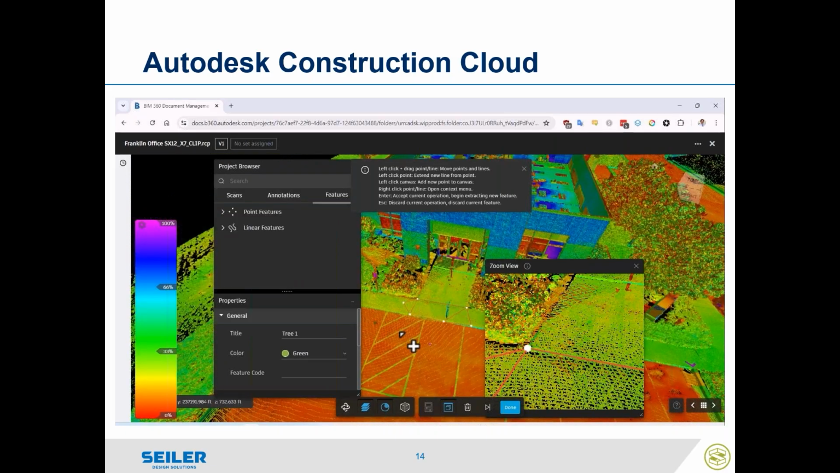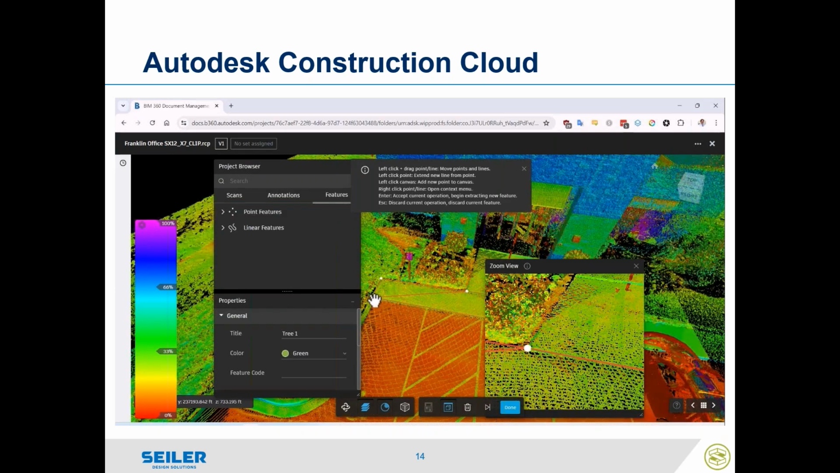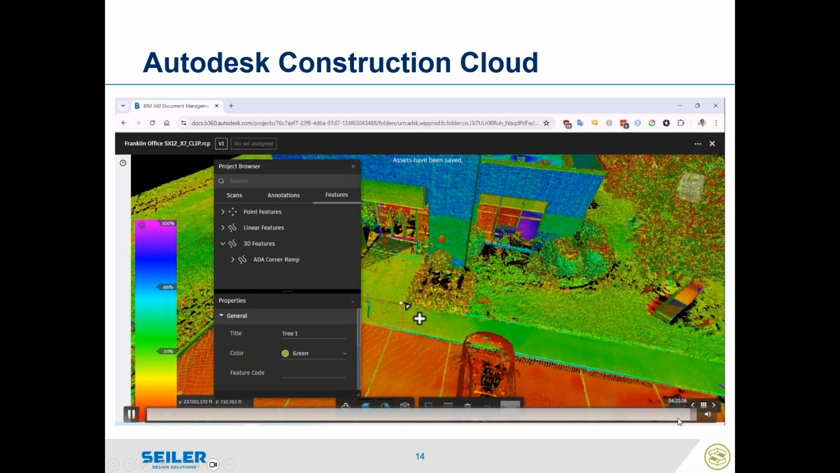These would be feature lines and points that get exported out, as well as the ability just to create some basic, I'll skip ahead a little bit, create some basic line work, like for back of curb line, any kind of 3D object that is not going to be collected in a normal fashion with that extraction.